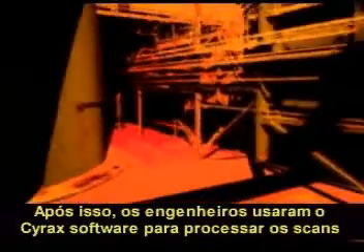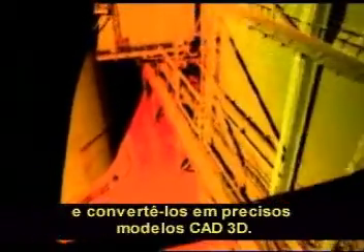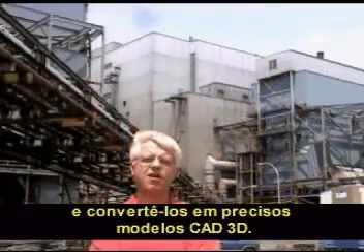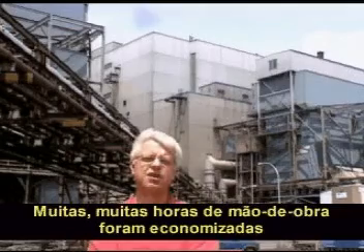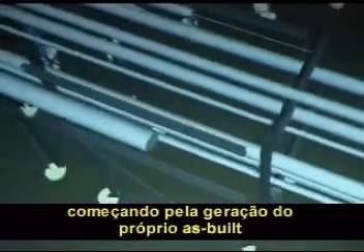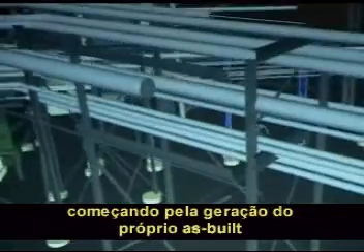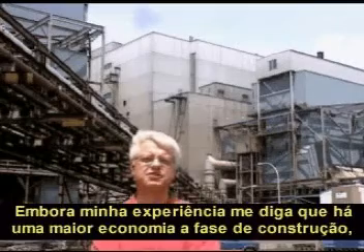A crew of 2 Raytheon engineers scanned an entire unit in just 1 week. The engineers then used CYRA software to process the scans into highly accurate 3D CAD models. So there are many, many man-months of savings early on in the generation of the initial as-built itself. However, my experience is that the substantial savings occur later during construction.